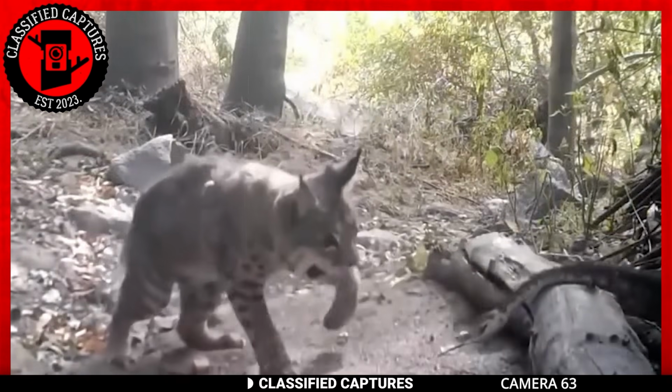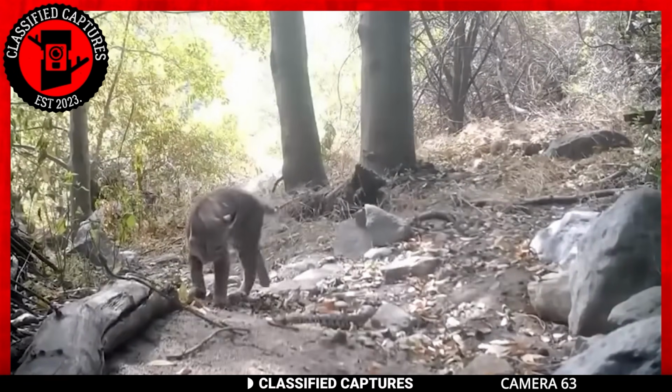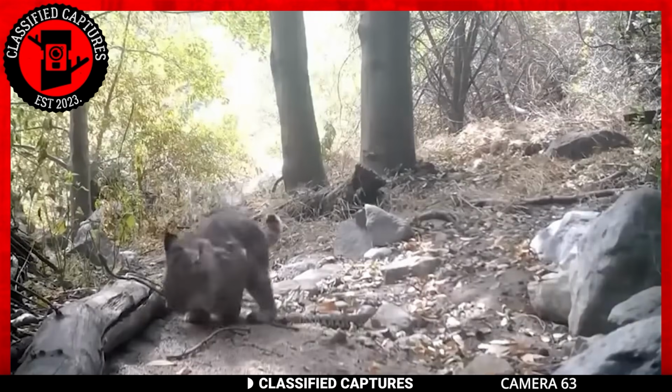Notice none of the movements of the bobcat was without meaning. It knew where to strike and where to go for the kill. As I said earlier, they may be small, but they're very skilled hunters.